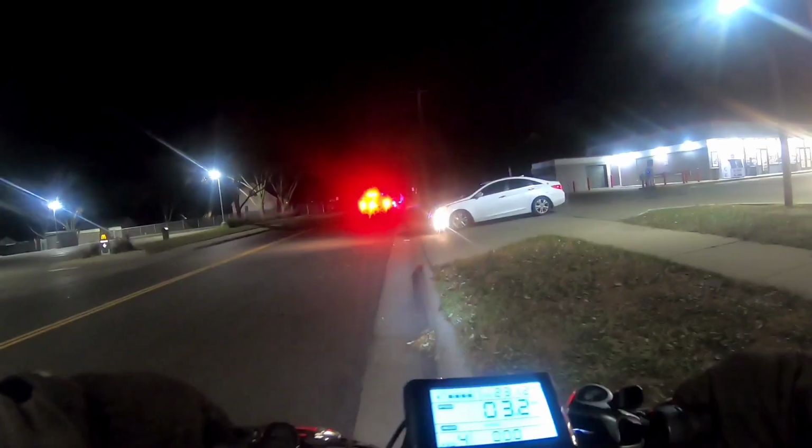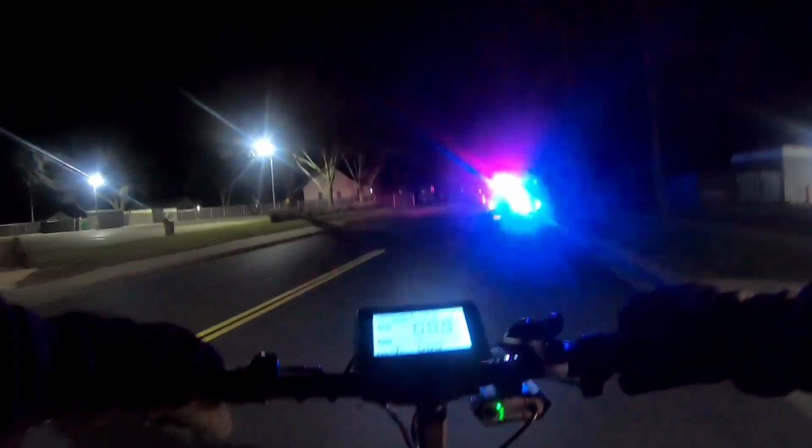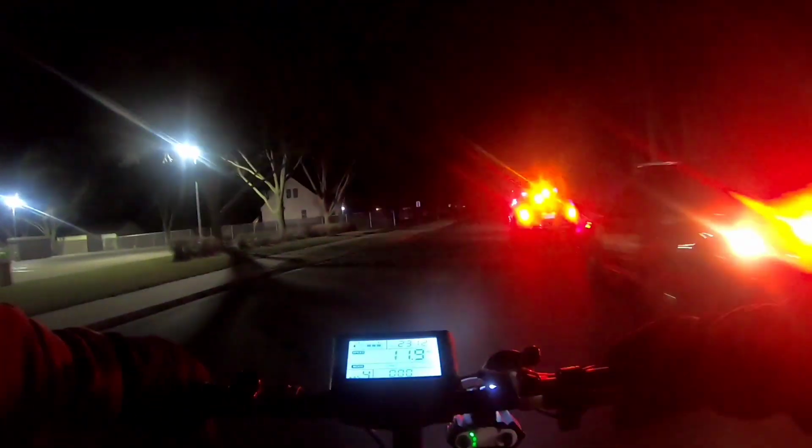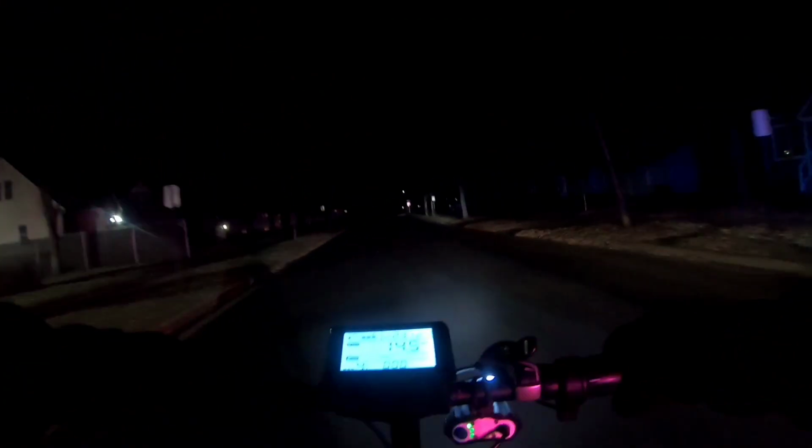Go ahead. I don't want to disrupt traffic. Pretty cop car. I like the new tar.